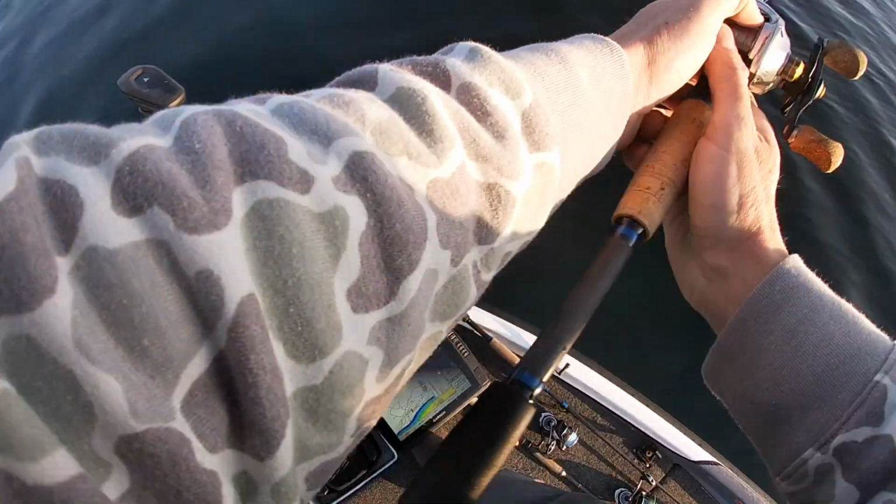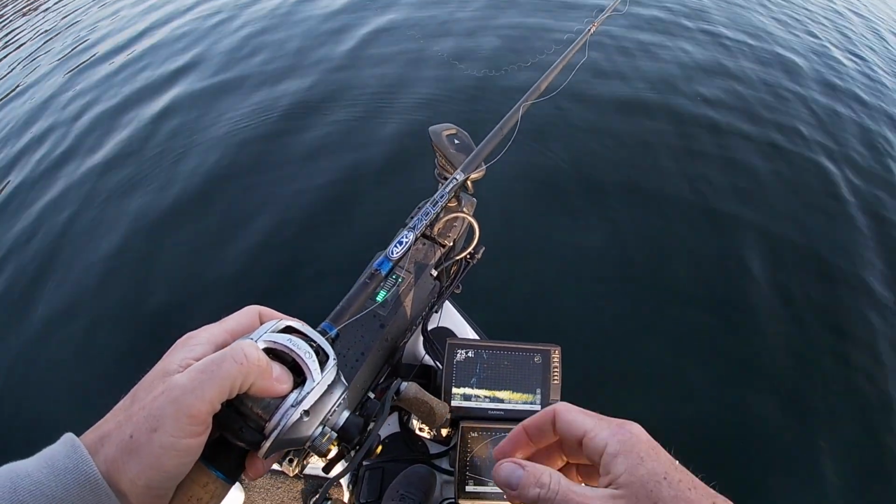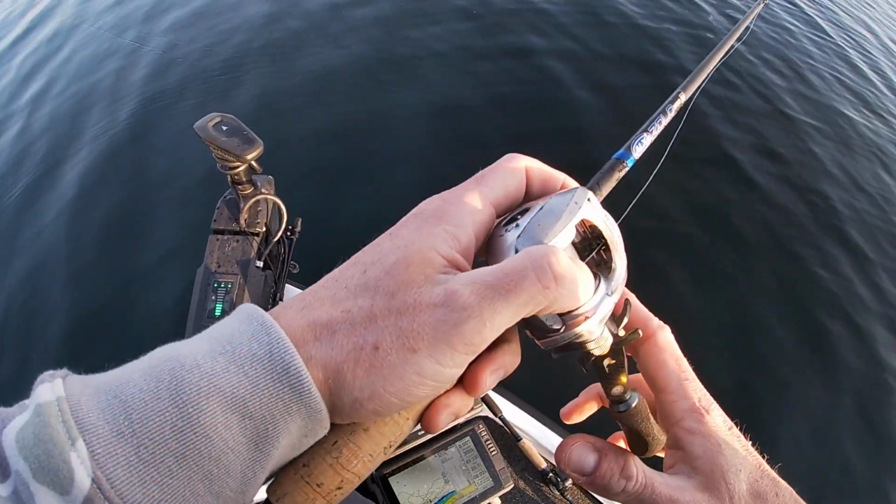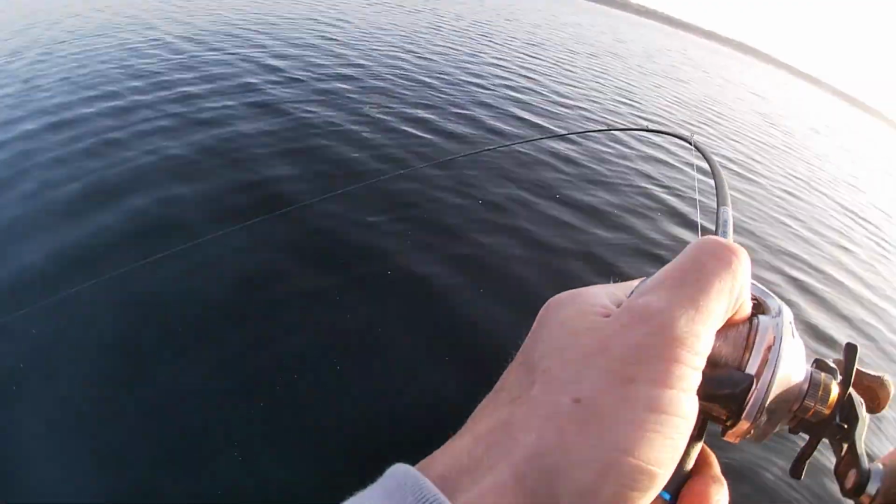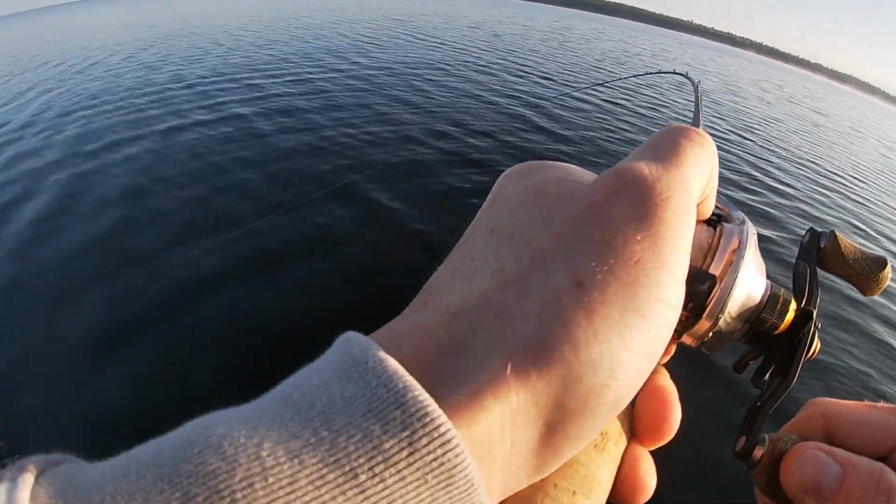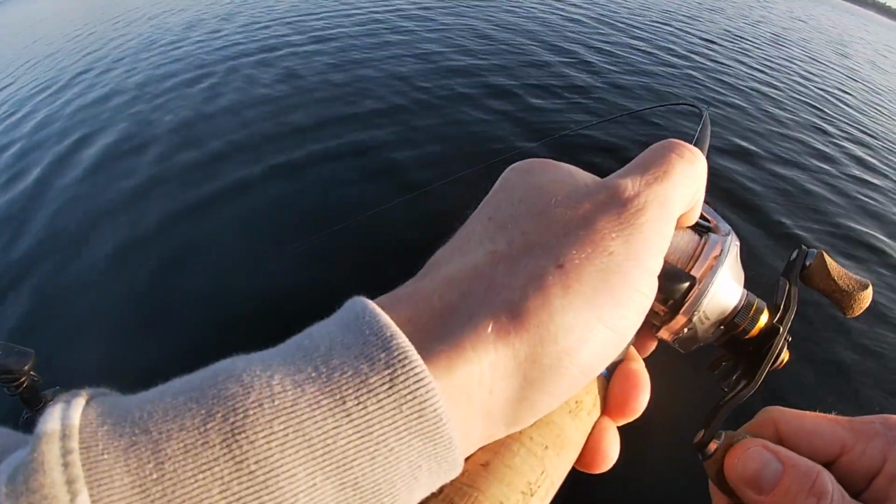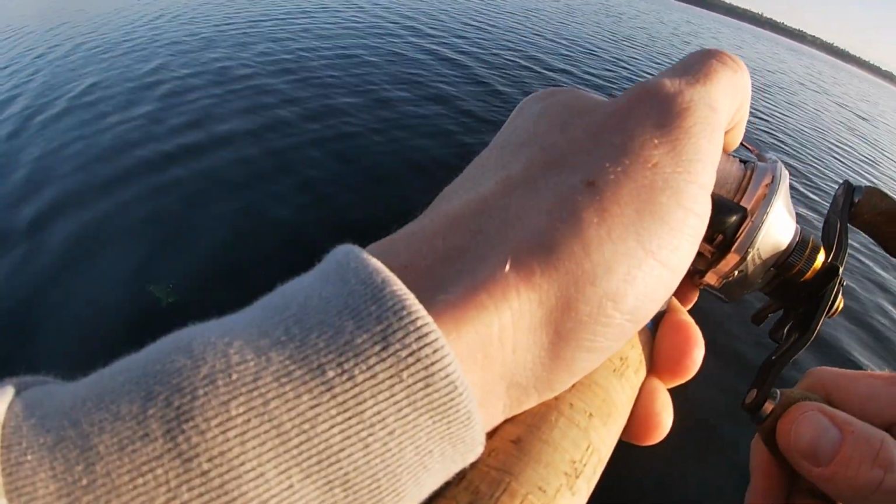That fish, I could see my A-rig on the screen, and that fish literally just went right through it. There he is. Yeah, that was cool. That's a good one too. Oh yeah, that's a good one.